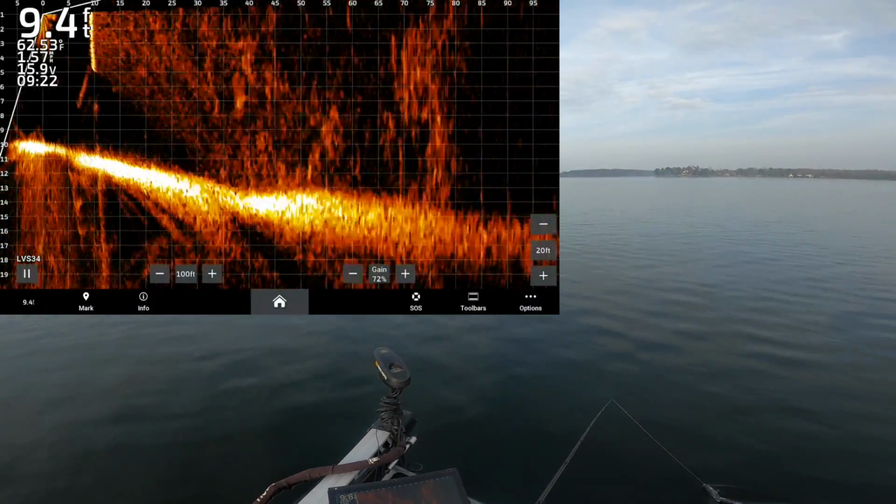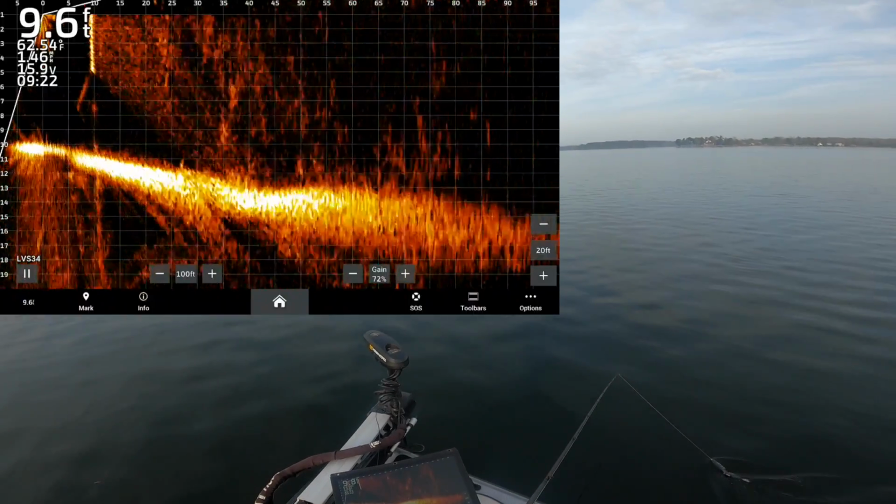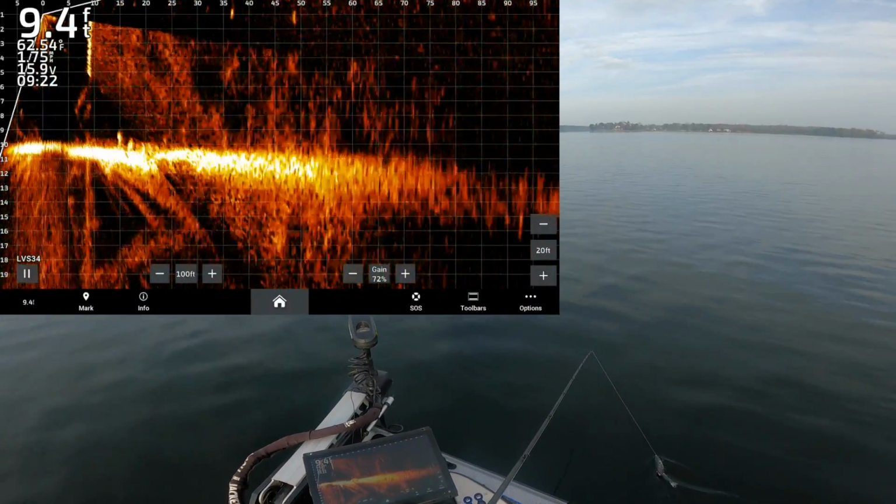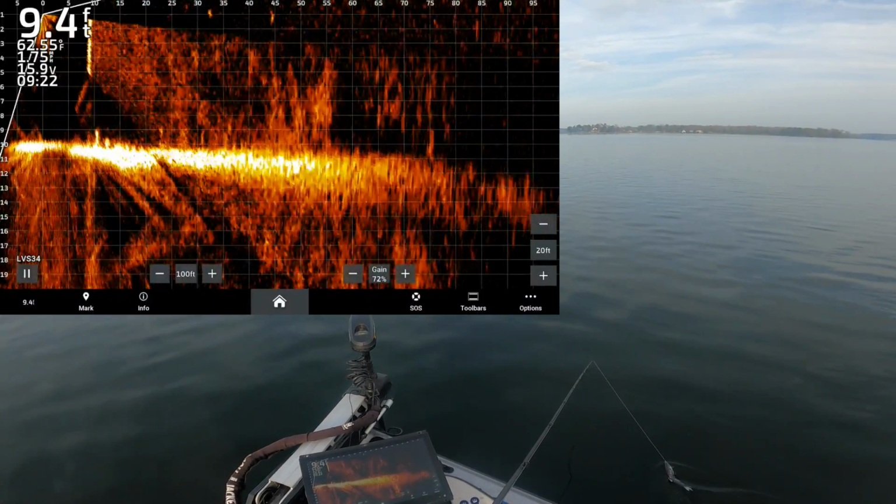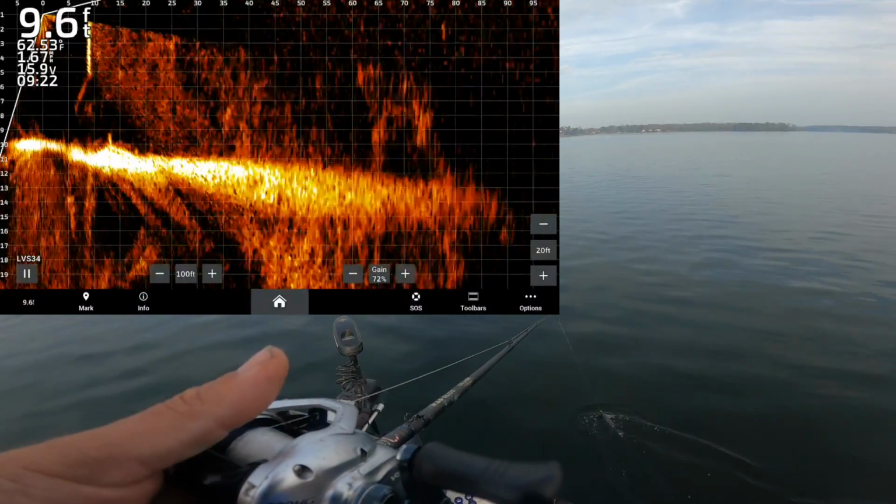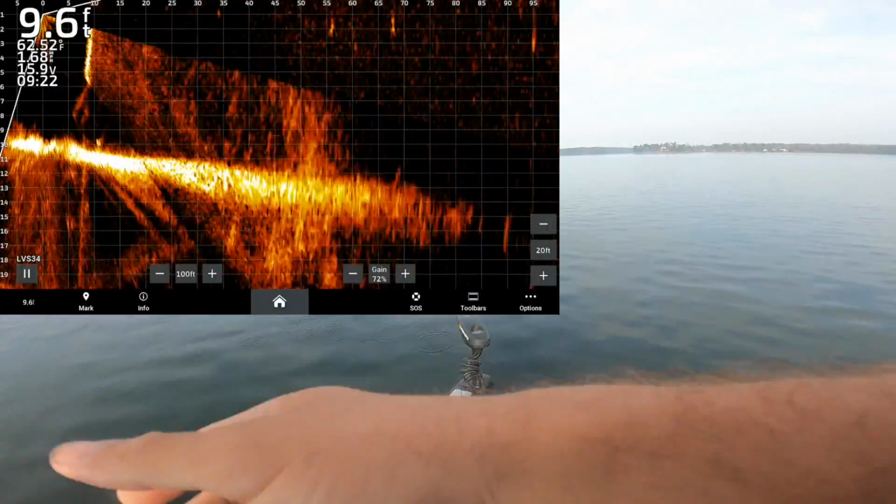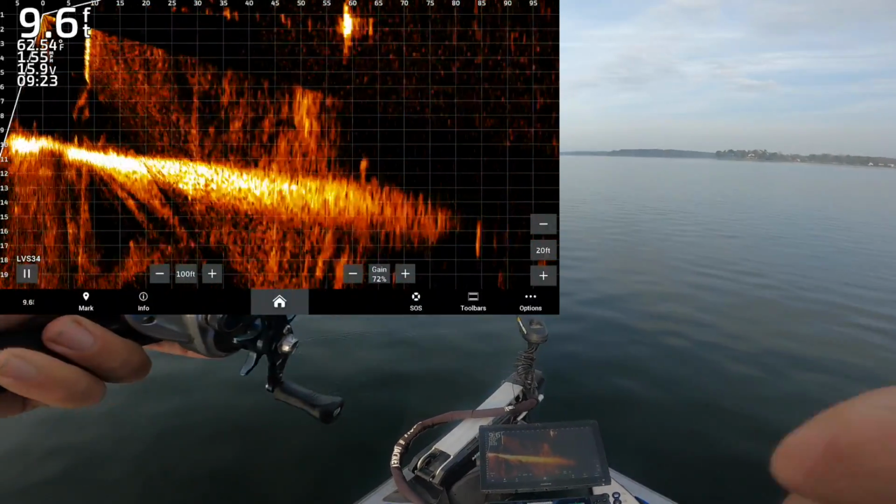I don't know, I've thrown it probably 30 times and I've only had 2 commit to biting it. But if they're the size of the ones we've been seeing, I guess that's okay, right? You can see one there at the back of my cast at 70 feet, and then one way out there too. So I'm gonna drop this one up here.